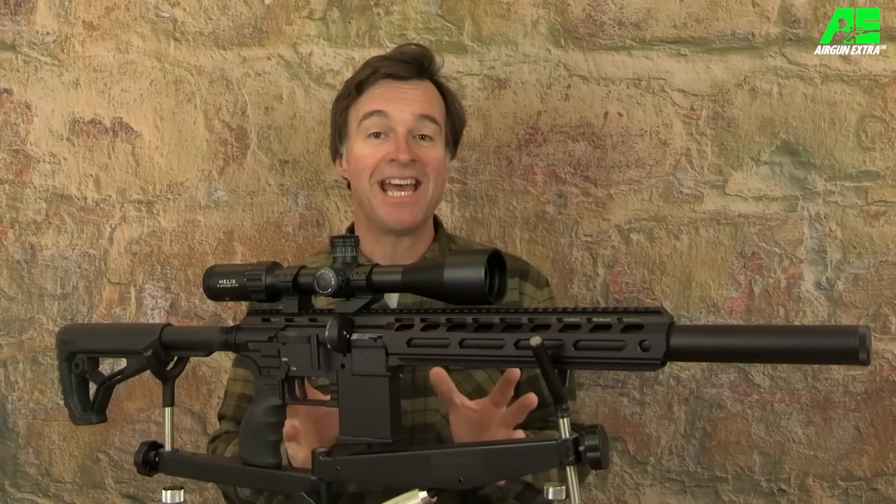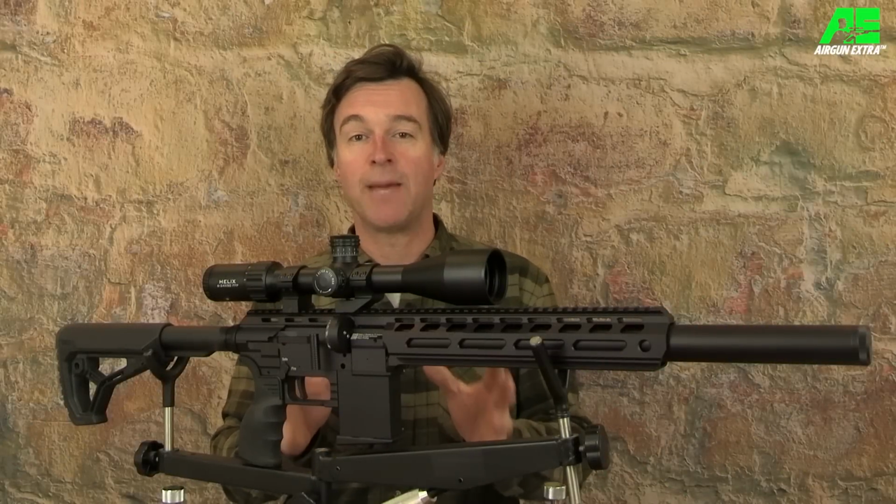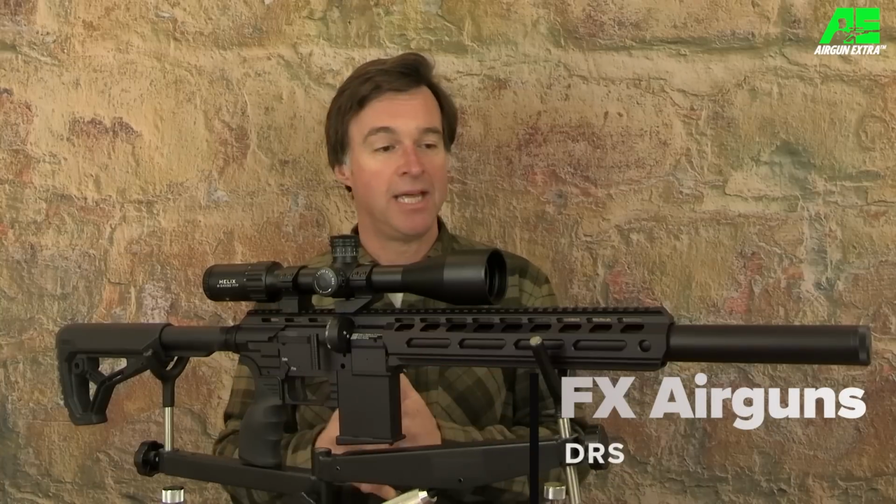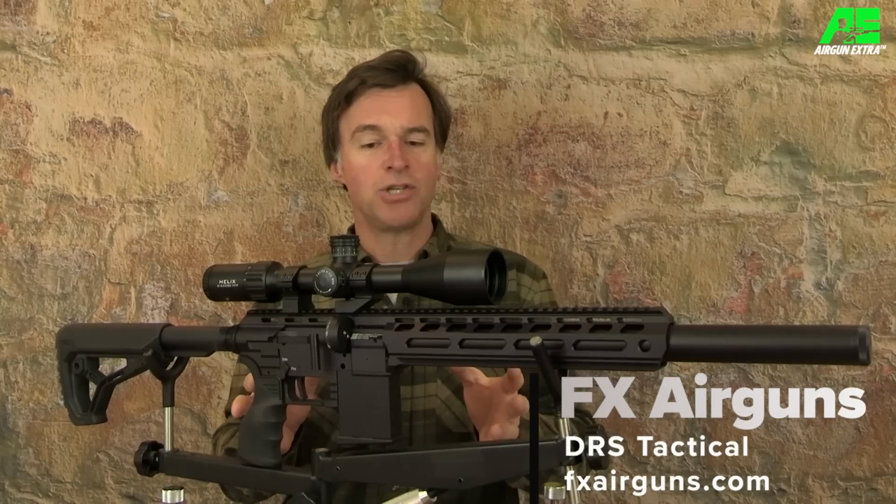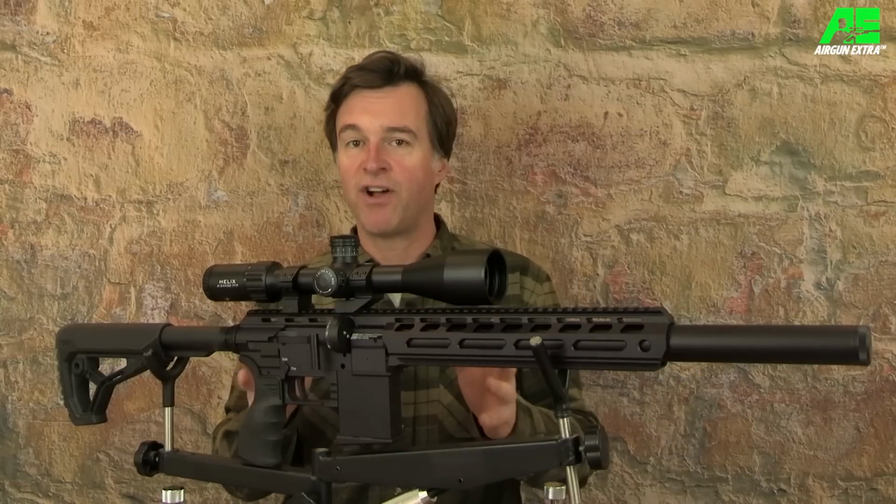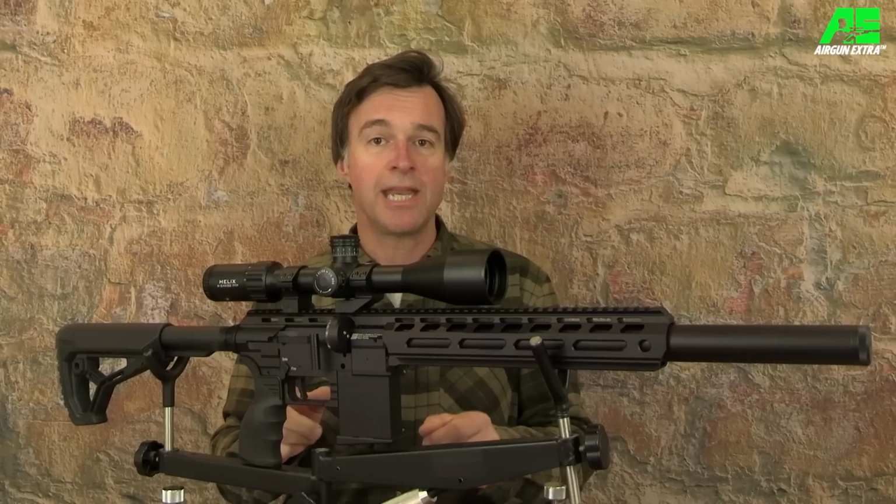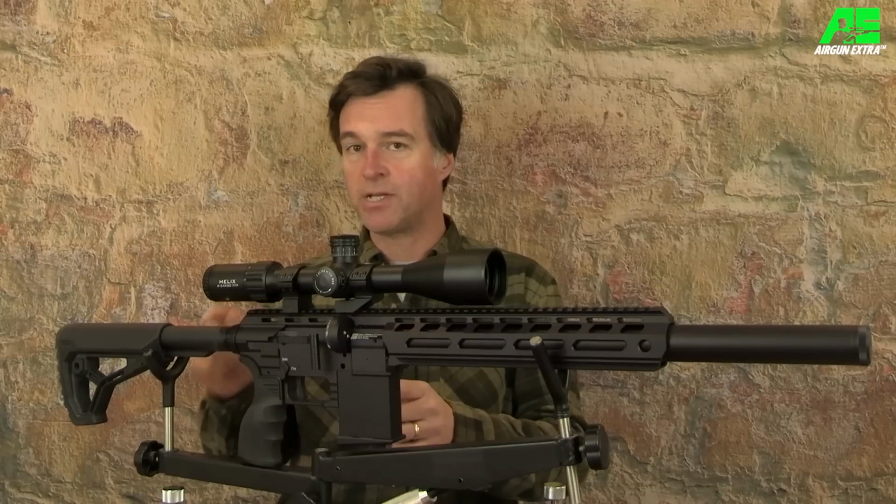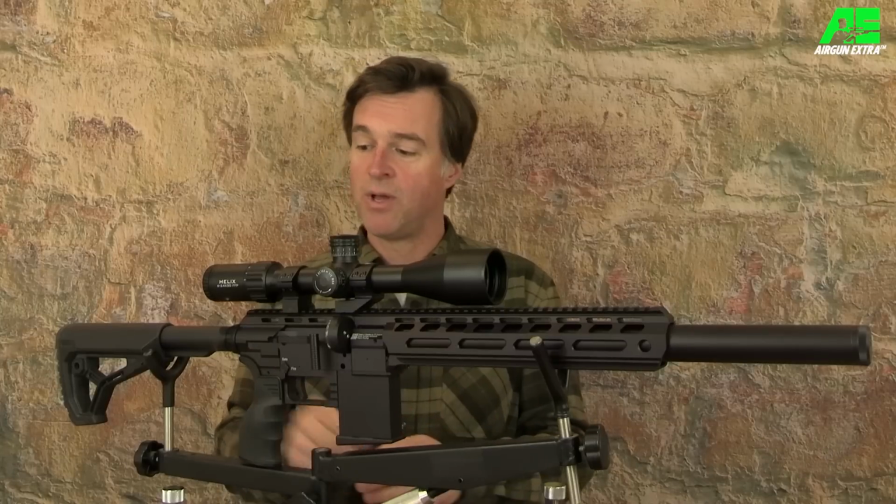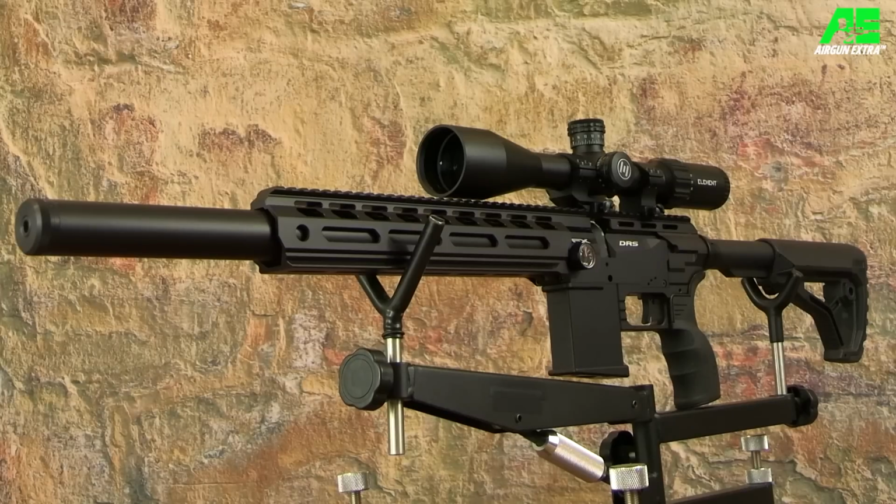Right, here's an airgun that a lot of people are talking about right now. It's the FX DRS Tactical. They're styled very much along AR-15 lines. This is a gun that's been designed for functionality. So much so that it actually comes supplied without the buttstock to give you the choice of whatever you want to fit it with. So, without that buttstock, it retails for around £830.